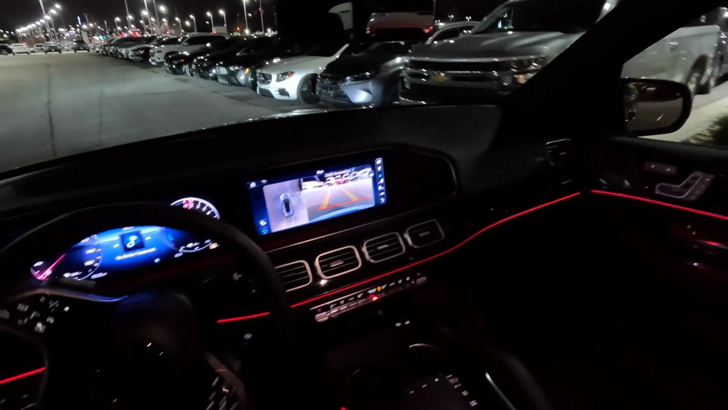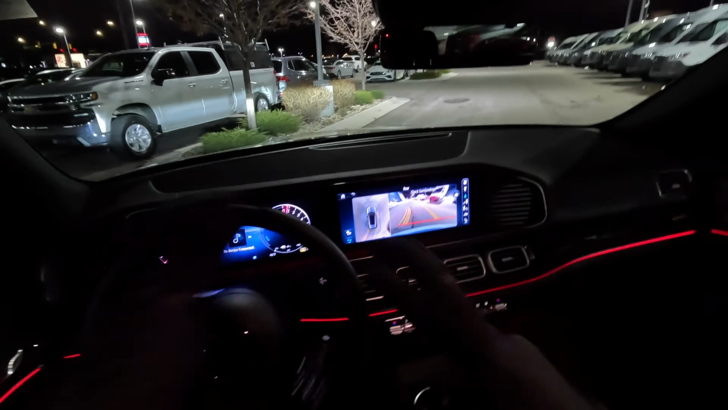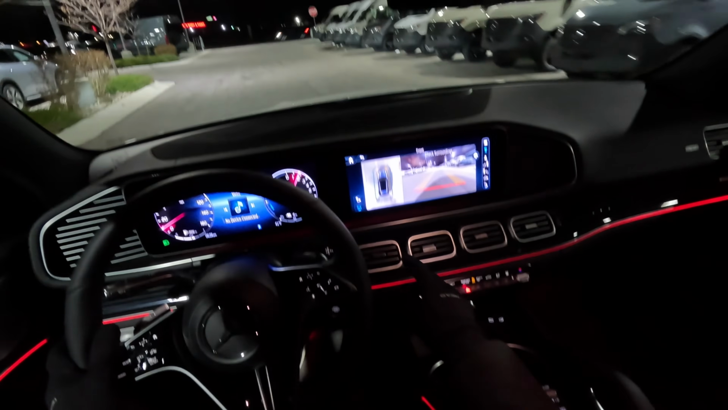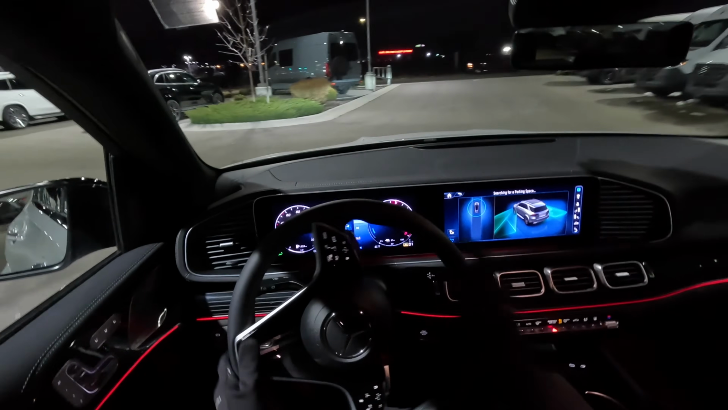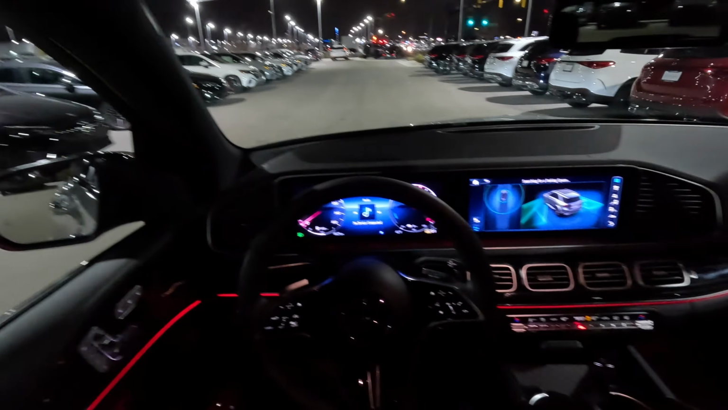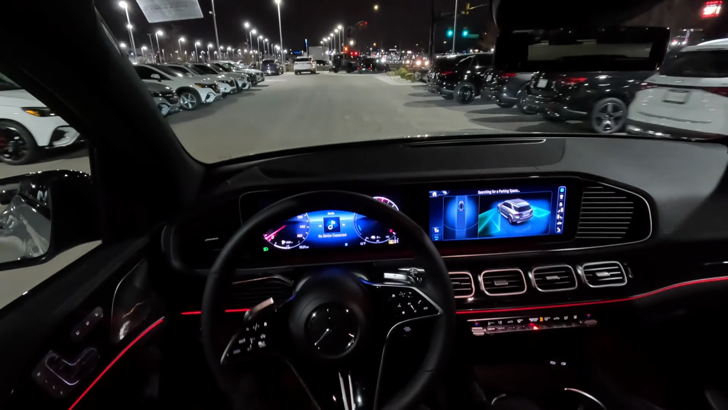Check out the camera system, 360 degrees. This car has an active parking assist option as well, part of the driver assistance package, which means the car can park itself. Let's go ahead and try that out. So it's searching for parking. Let's hope it's gonna find this spot up here. Gonna give it a chance, see if it's gonna find parking.